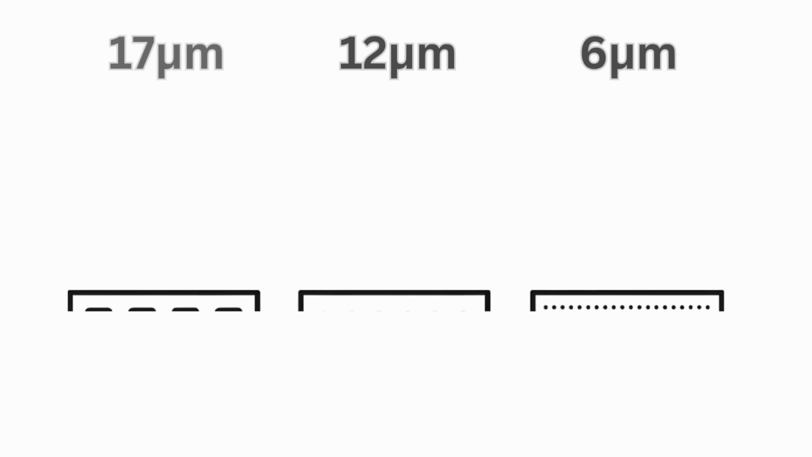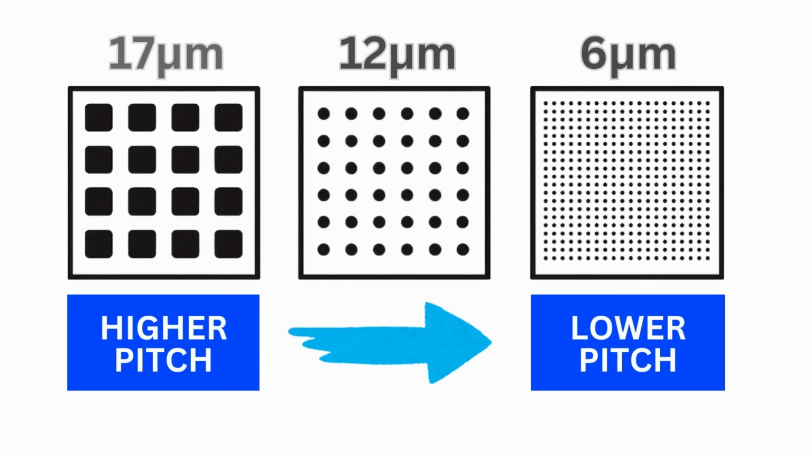So here's a simple explanation. Pixel pitch is the spacing between the pixels on your thermal sensor. Smaller spacing means more pixels, giving you higher resolution. But like everything on this godforsaken planet, it's never that simple, because bigger spacing means bigger pixels, which are more sensitive to heat, meaning better quality images. It's Schrodinger's thermal camera, where both bigger and smaller pixels give you a better image. Yep, it's confusing as hell, and I'd recommend you don't think about it too much.